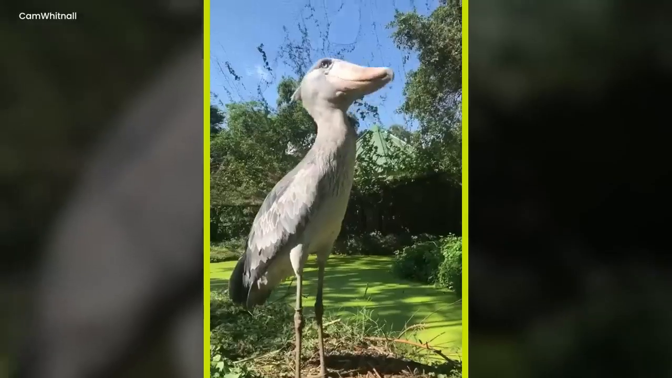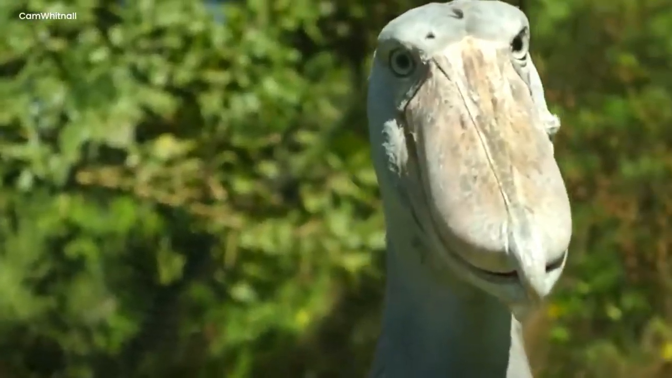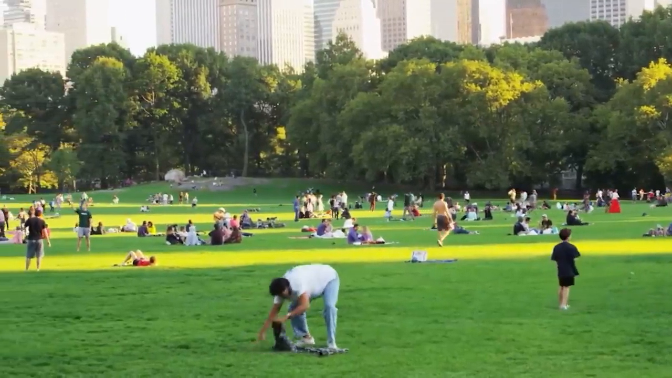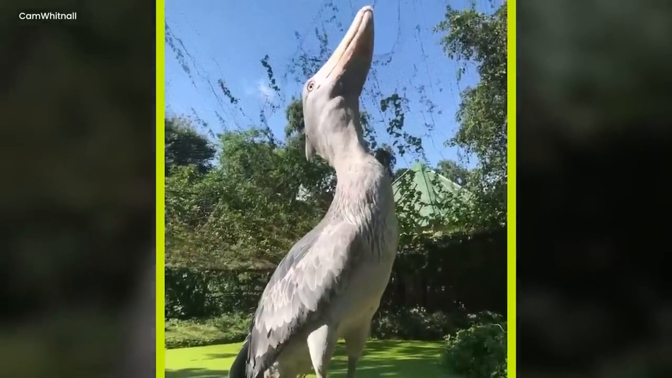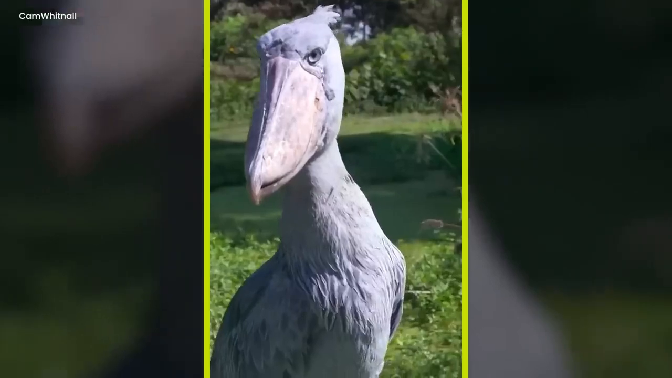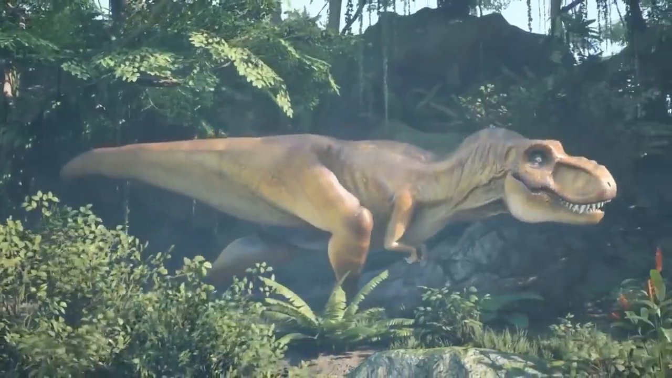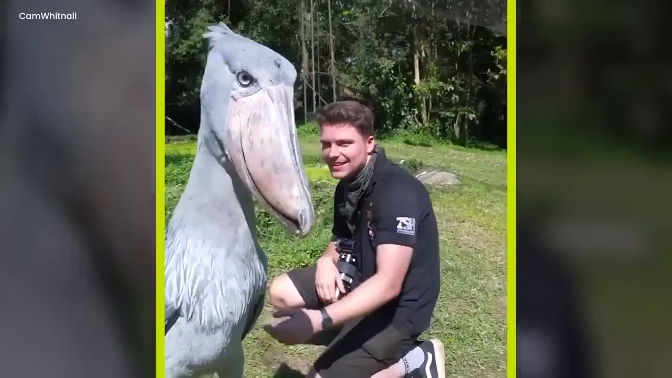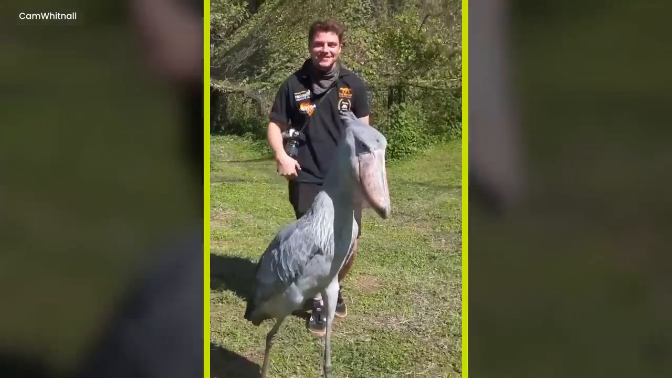Mystical shoebill stork enigma. In a calm park during the day, something strange happened. There's a video showing a big blue dinosaur bird called a shoebill stork. It's not like regular birds, it's huge and mysterious, like creatures from a long time ago. This big blue bird wasn't alone. Surprisingly, it was playing with a boy. They had a special connection, like they understood each other without talking.